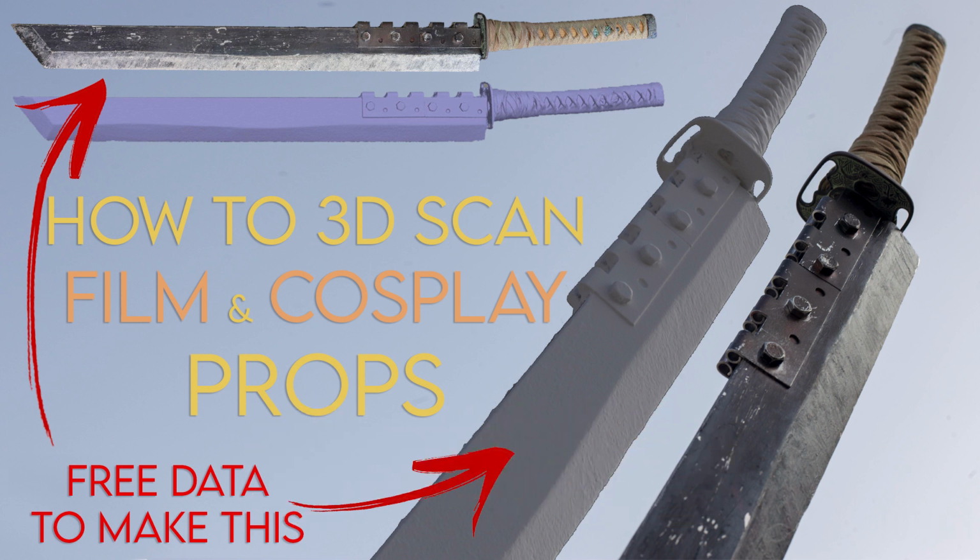I'm Josh, and in this tutorial I will go through how to create a 3D scan of a film or cosplay prop. Whether it's for VFX work or 3D printing, this should get you amazing results.